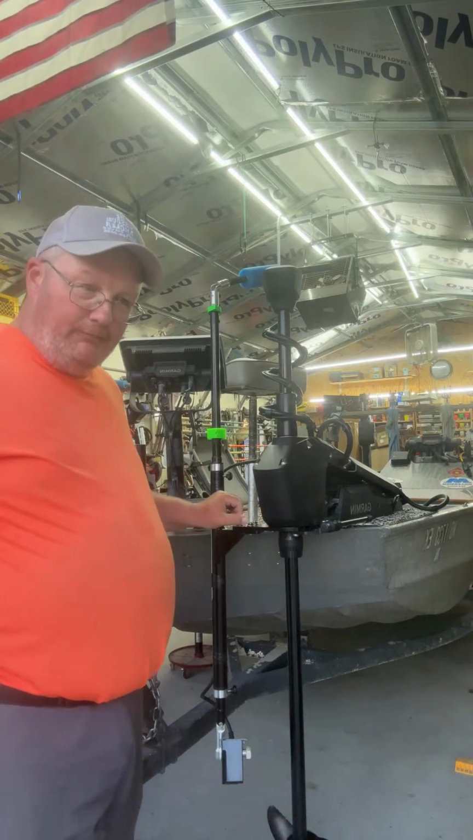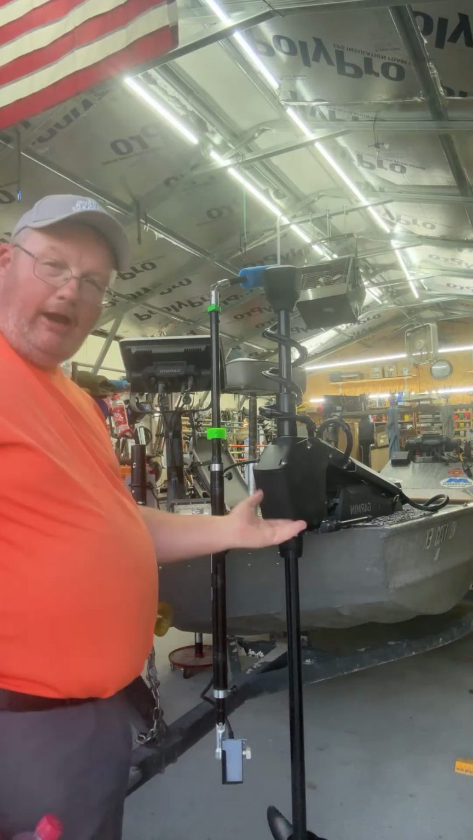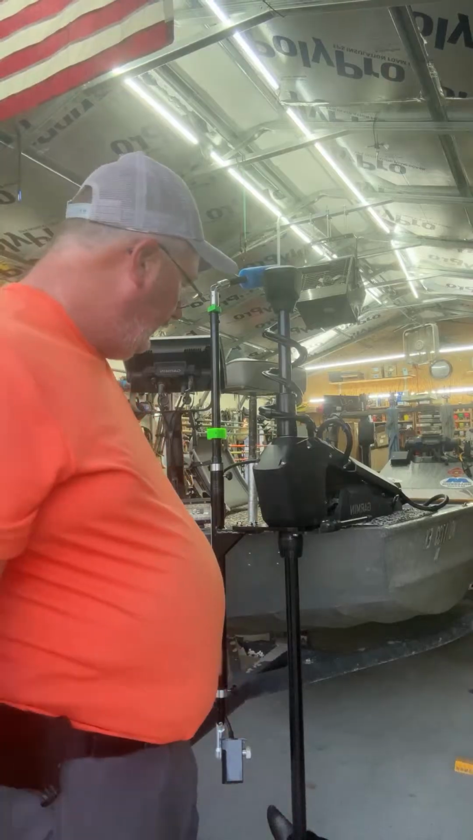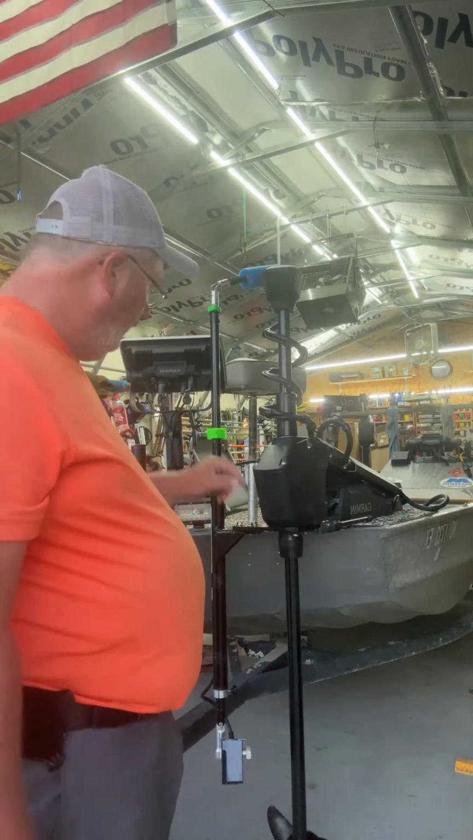I ordered mine for port side. You could put it on either side. You just flip the bracket over and it would work on either side. So as far as that goes, it'll work either way.